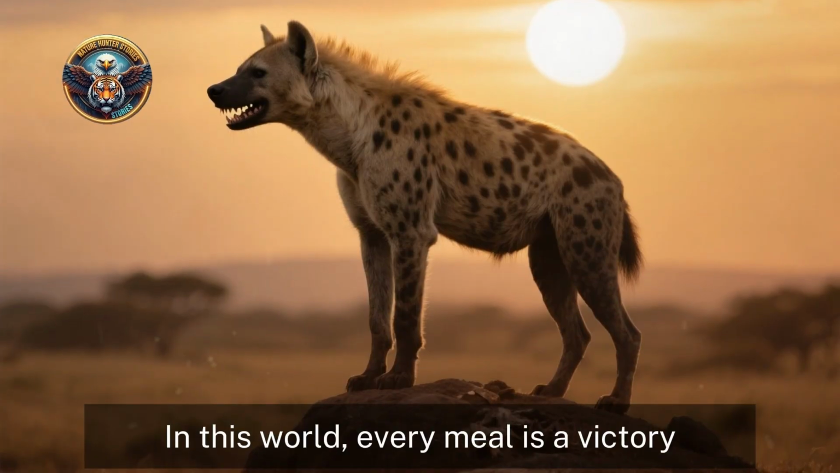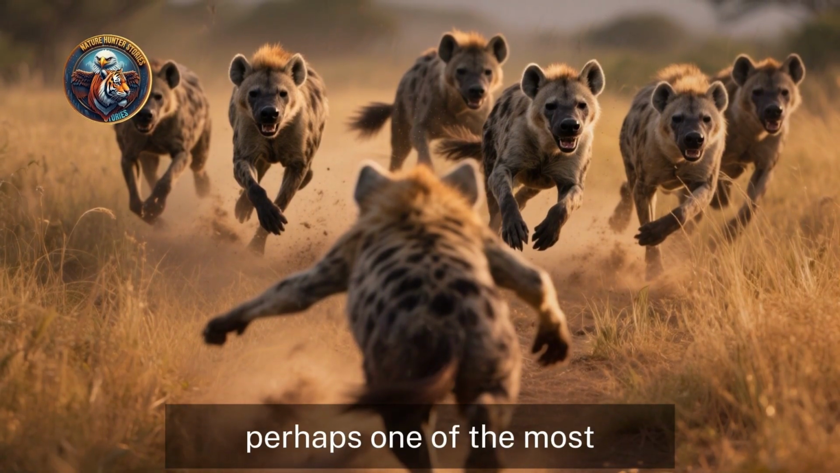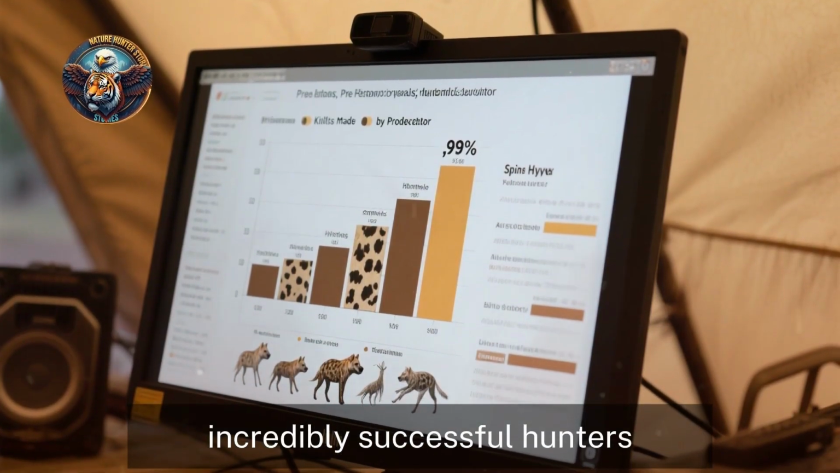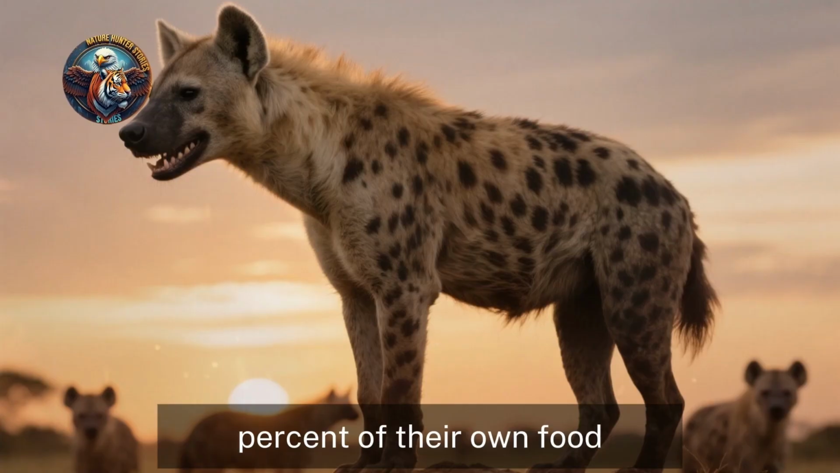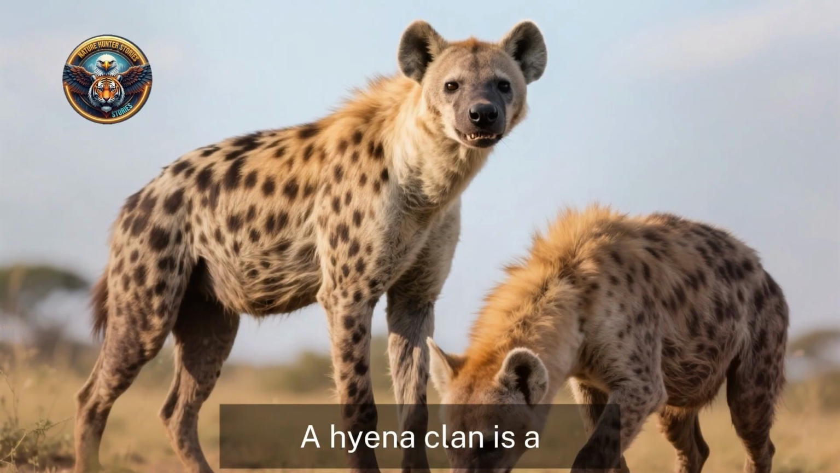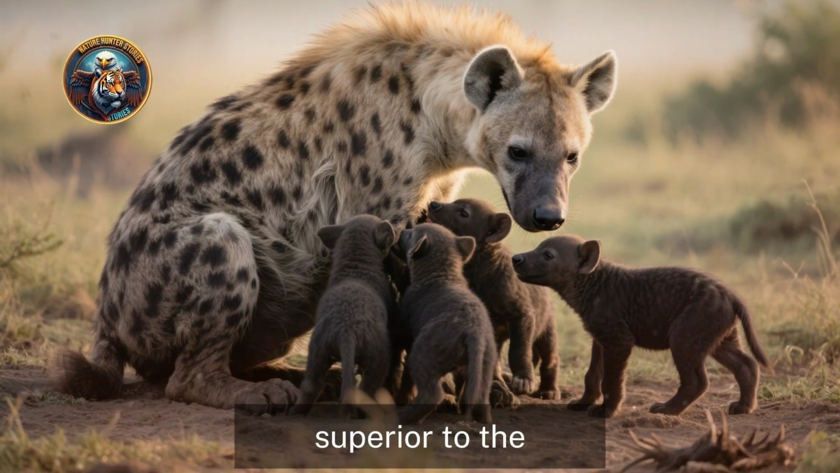The spotted hyena is perhaps one of the most misunderstood predators in Africa. Often dismissed as mere scavengers, they are in fact incredibly successful hunters, with some studies showing that they hunt and kill as much as 95% of their own food. Their reputation is a disservice to their intelligence and social complexity. The hyena clan is a matriarchal society, a highly structured hierarchy where females dominate. The lowest-ranking female is still superior to the highest-ranking male. This social order is reinforced from birth, creating a stable and efficient hunting machine.